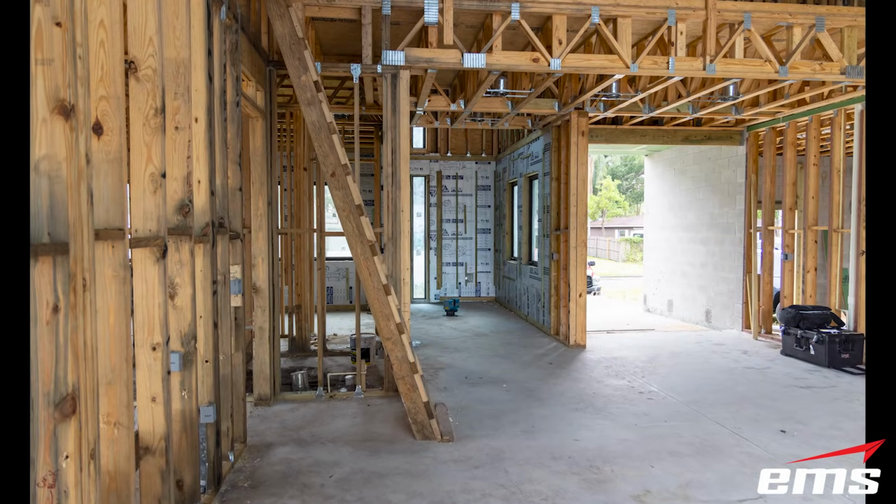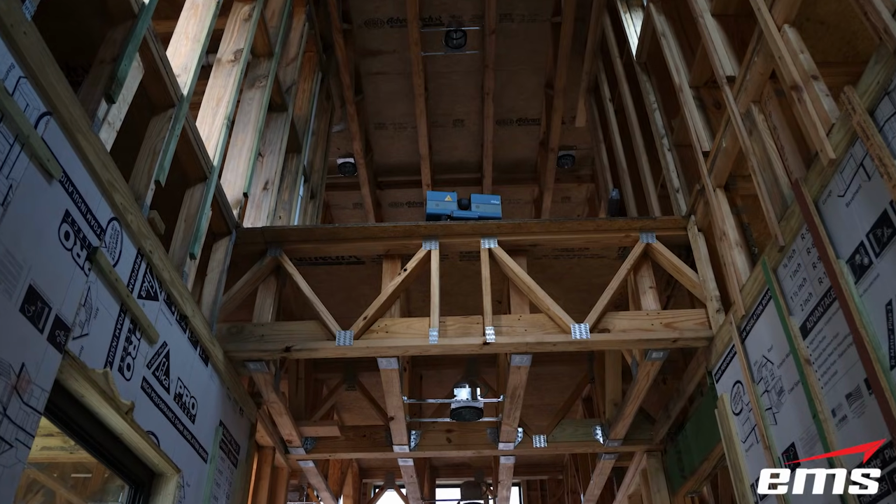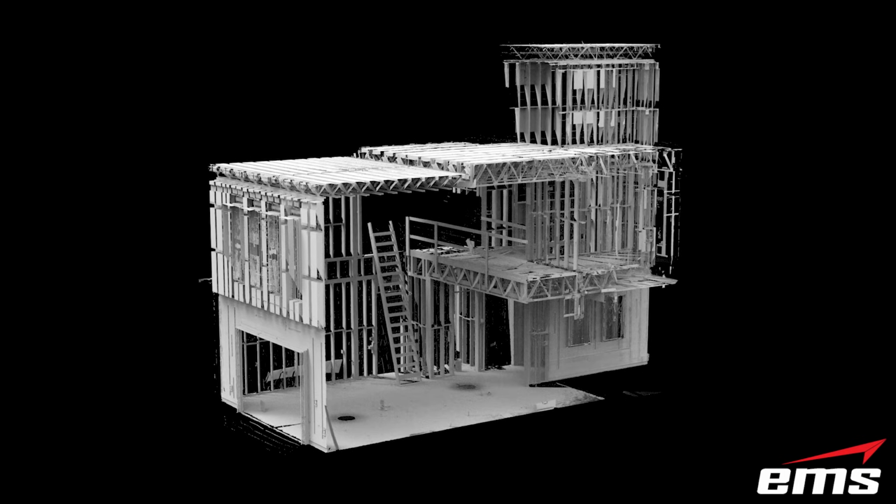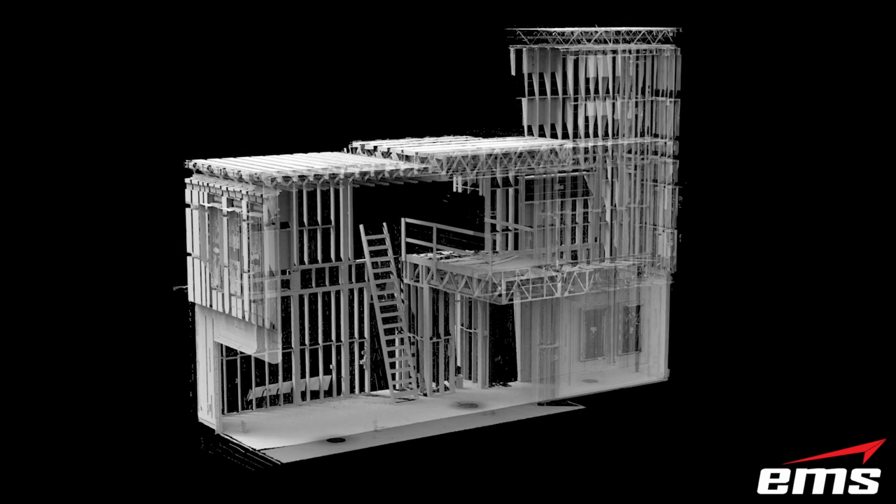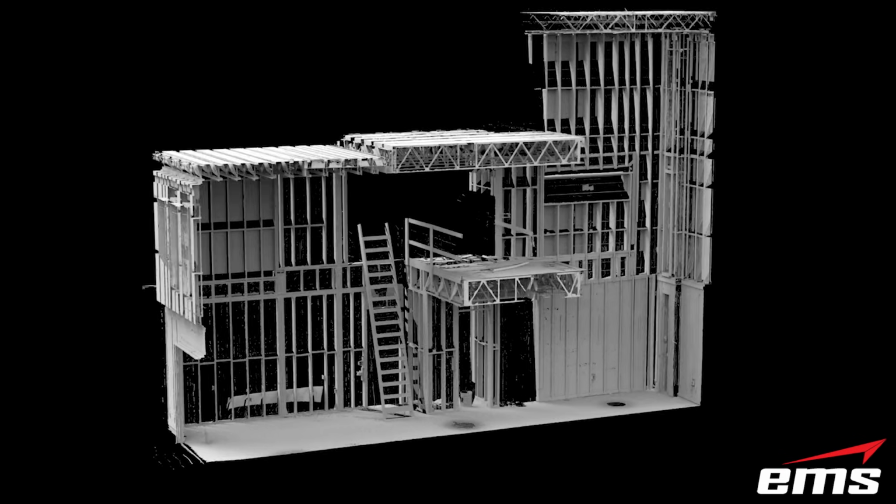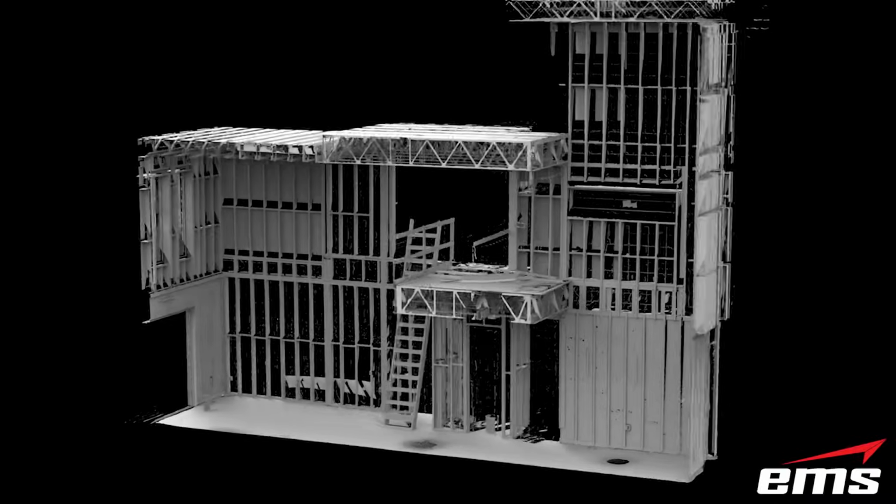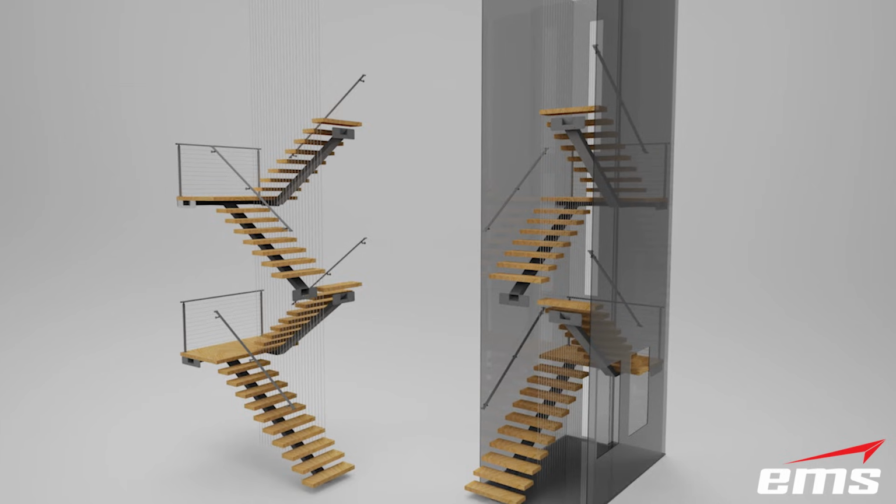EMS 3D scanned the roughed-in house from the ground and second floor so the stairs could be designed to be a perfect fit. 3D scanning also allowed the fabricating company that was designing and building the stairs the ability to present to the customer several different design ideas by rendering them in 3D. The staircase features a metal structure with open stairs and cables that tie everything together.